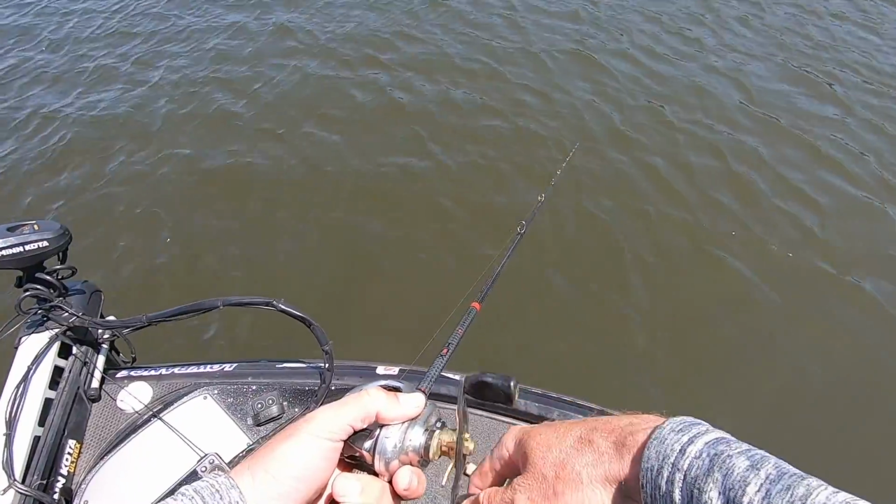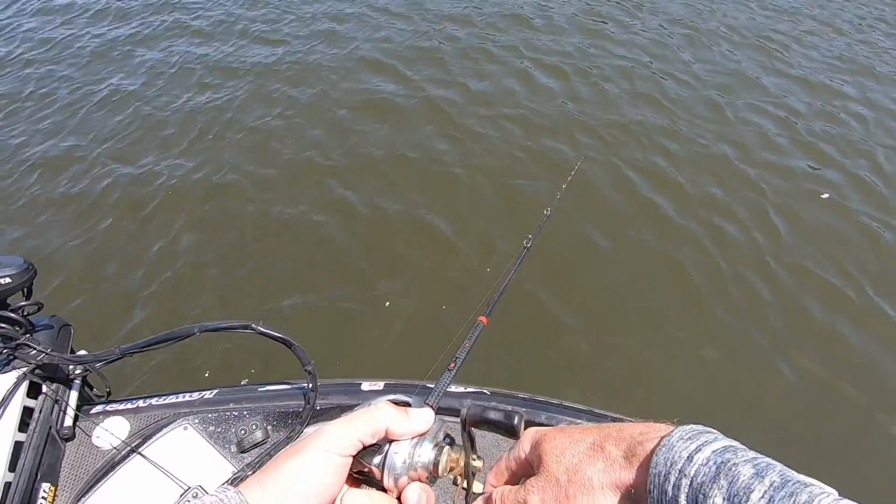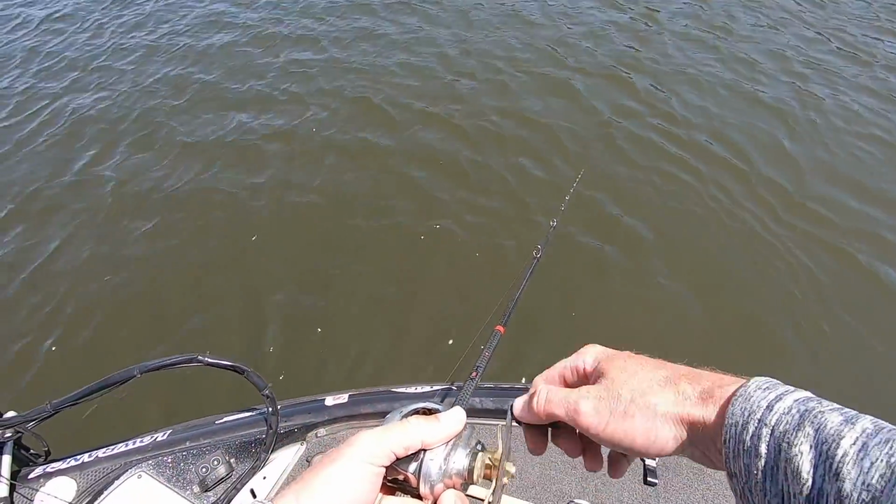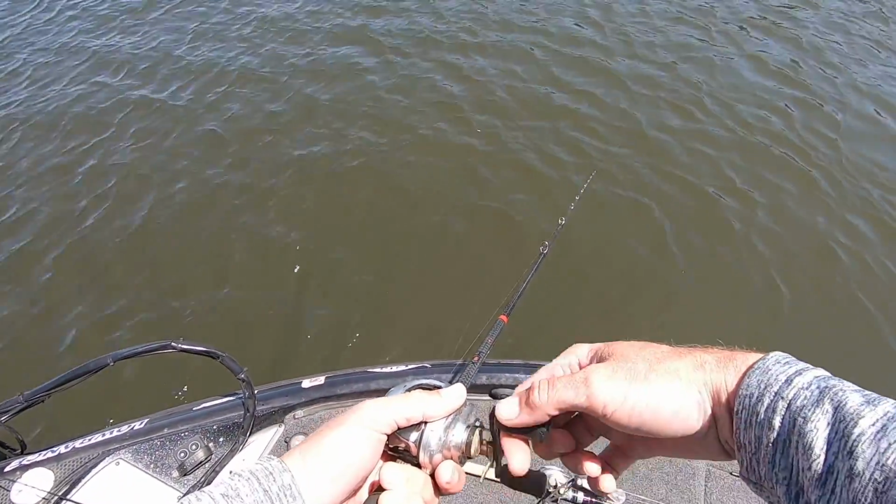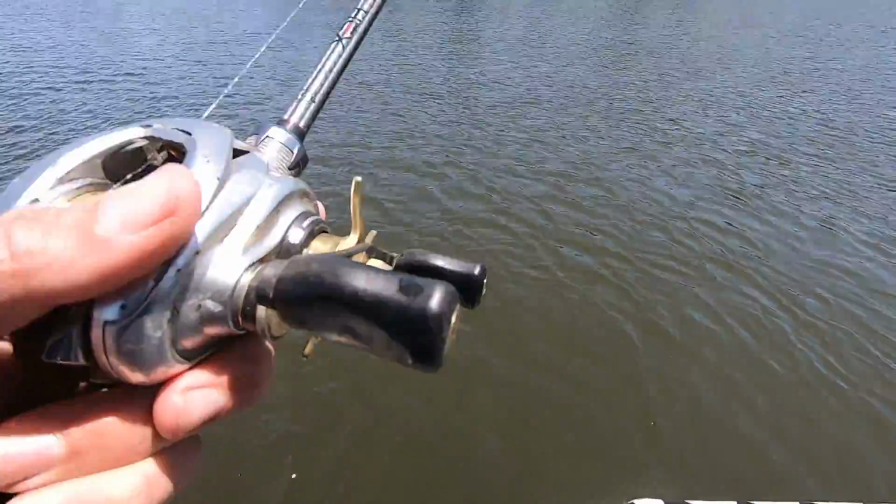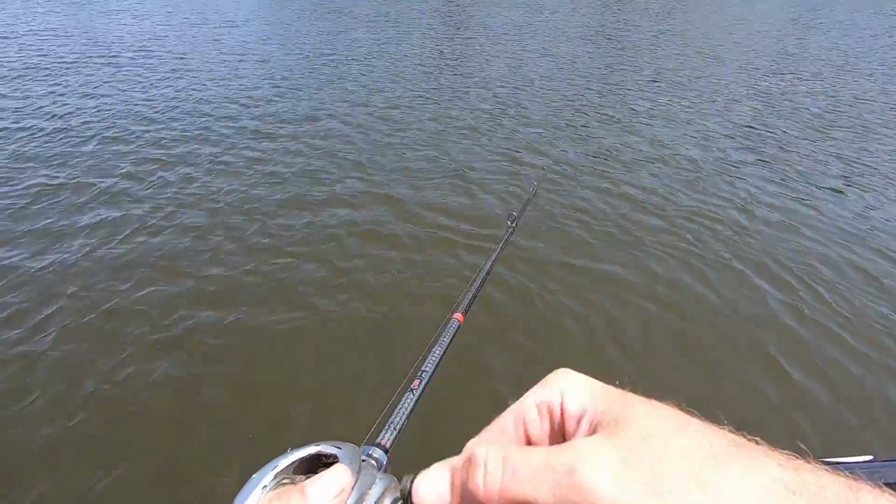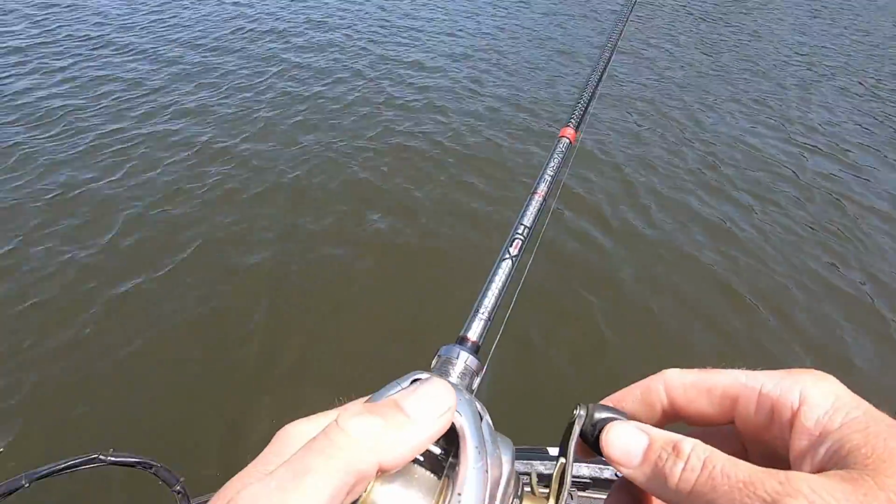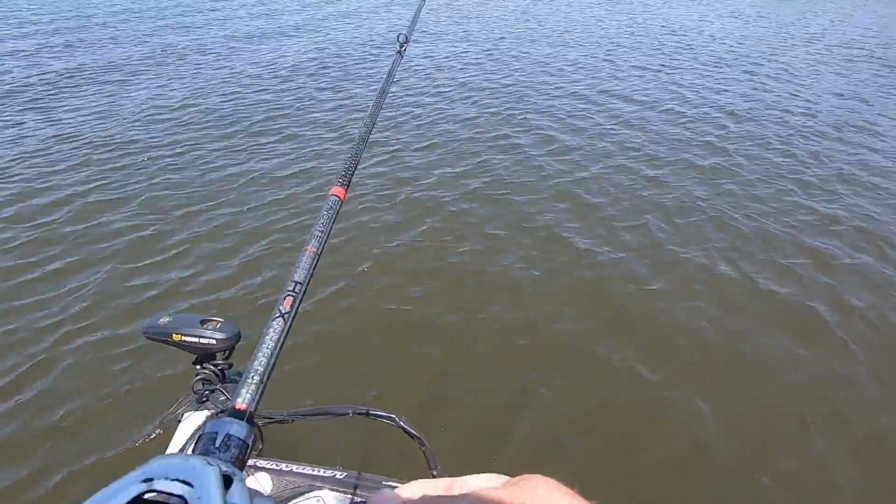So see how slow you just reel that thing? 3/8 ounce head. I was at Table Rock last year, and I was catching them big spots out of that timber. And you get them bites.